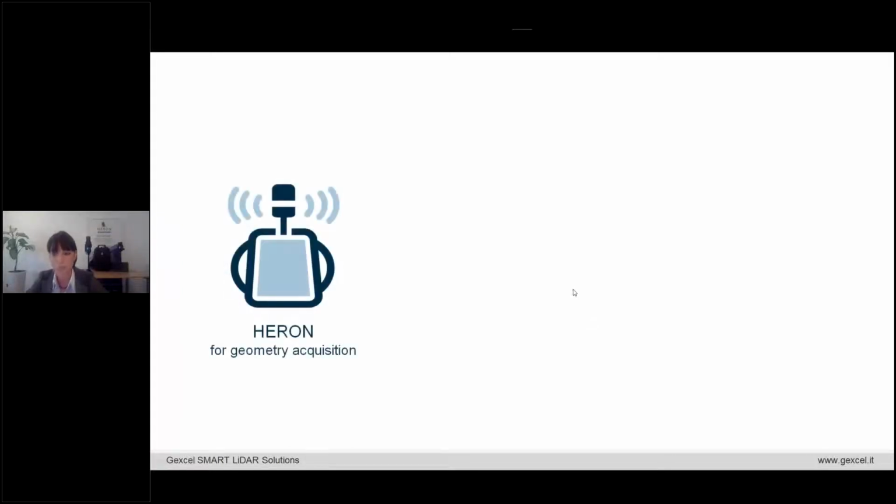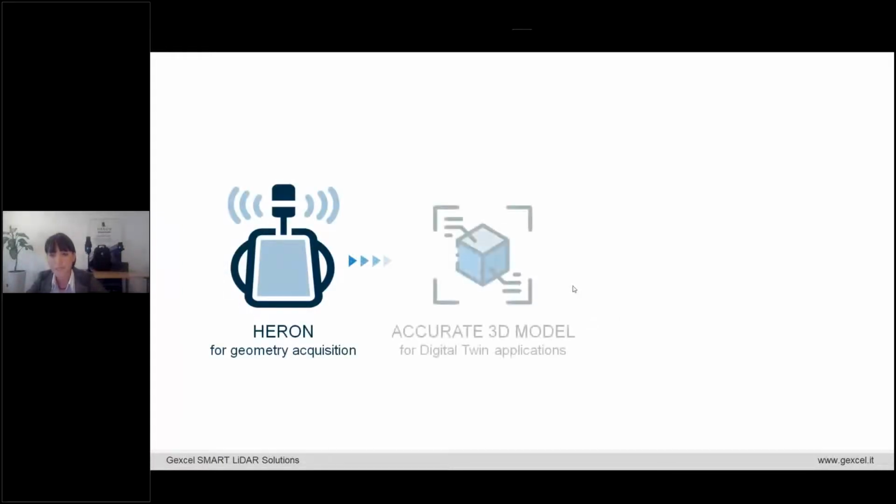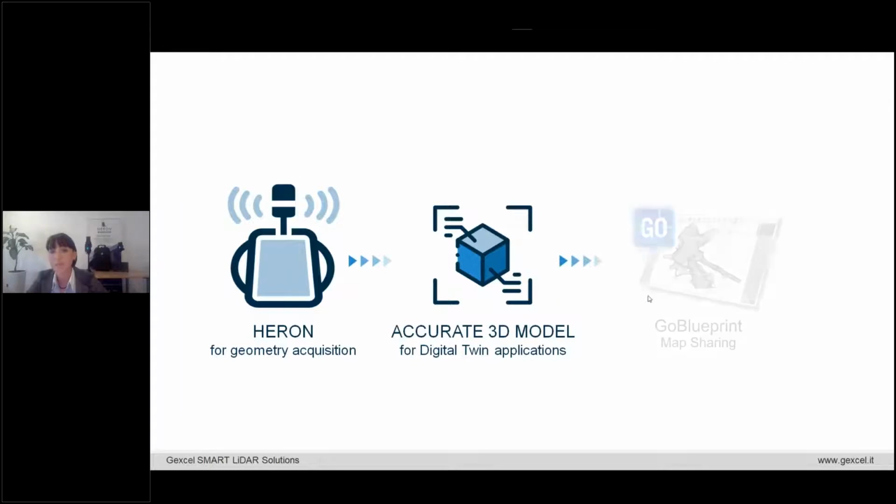So let me quickly summarize what we have seen till now. HERON surveys the geometries. It creates an accurate 3D model that is the basis of the digital twin. Then it is possible to create different kinds of deliverables, respecting the customer needs, connecting to third-party software and several data cloud sharing platforms.